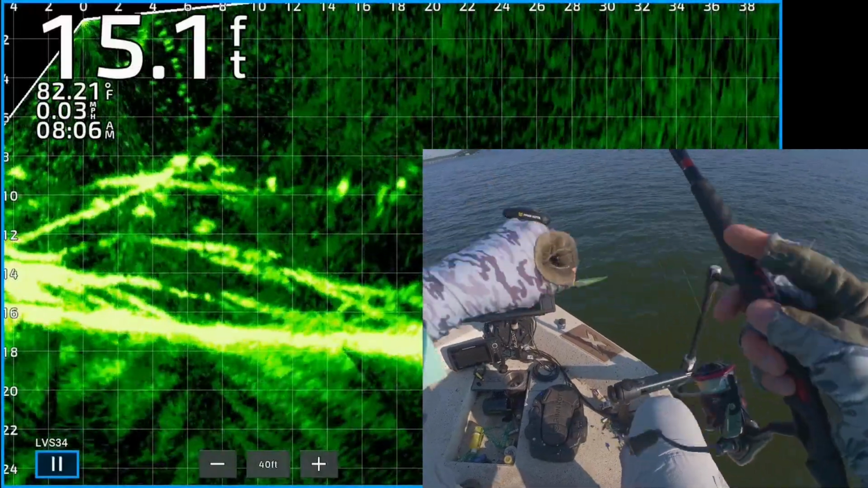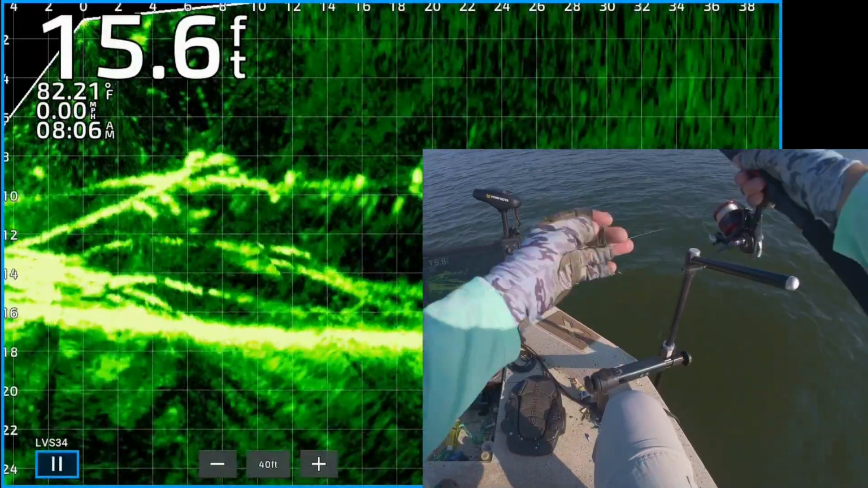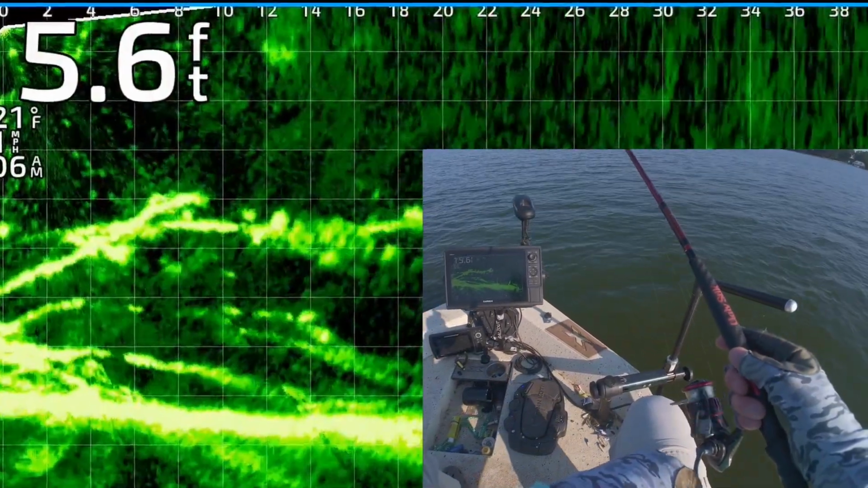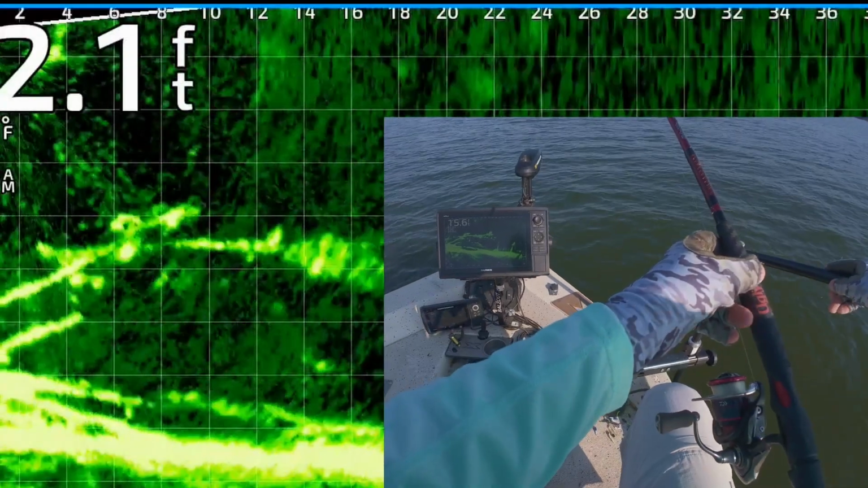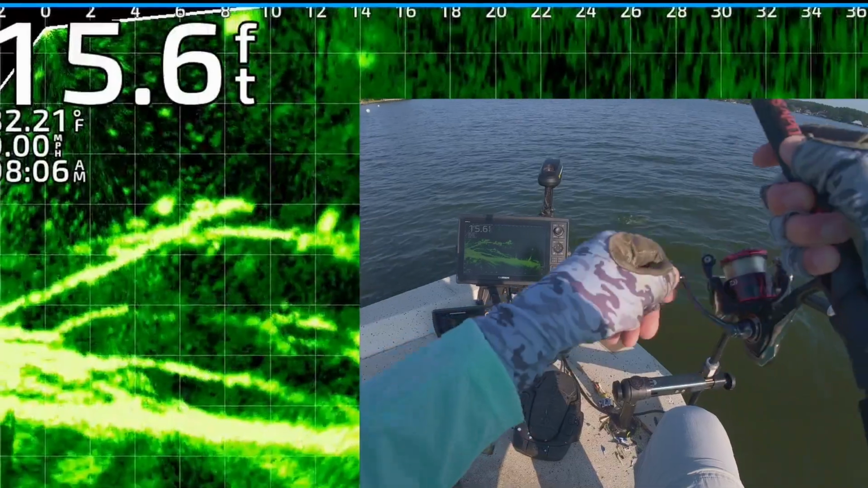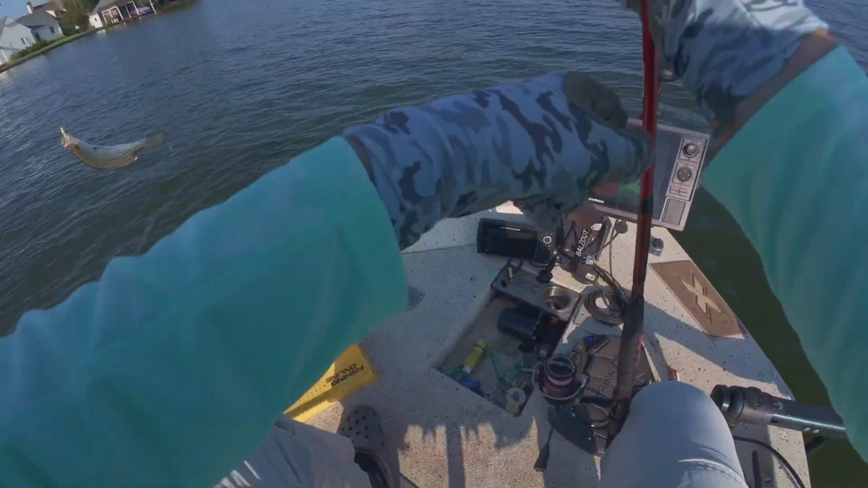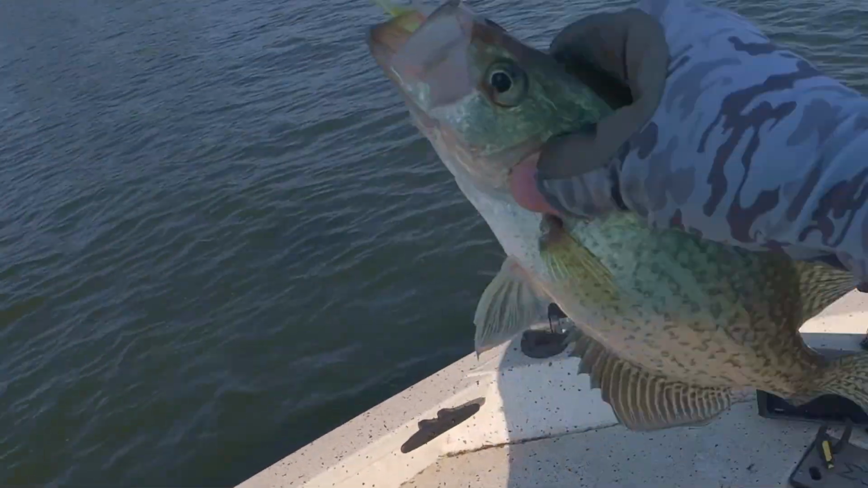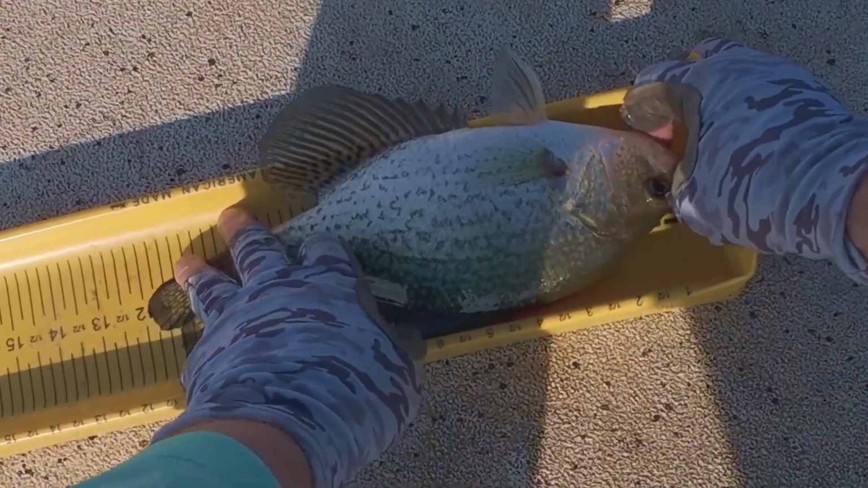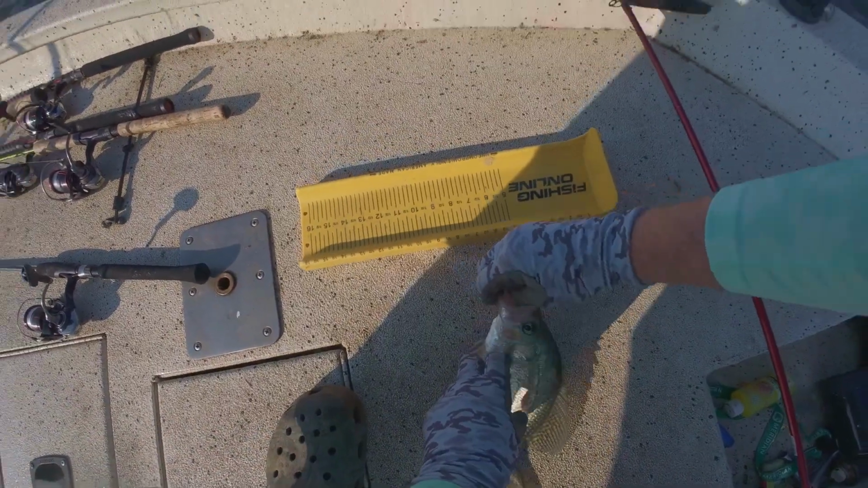Alright, I'm still working that same brush pile. Sometimes you can load the boat off a single brush pile. More often than not, I only catch a couple and have to move on. There's my jig and weight dropping down to it. One of them's already on it right there. There's one. Got that 12 inches. Black crappie.